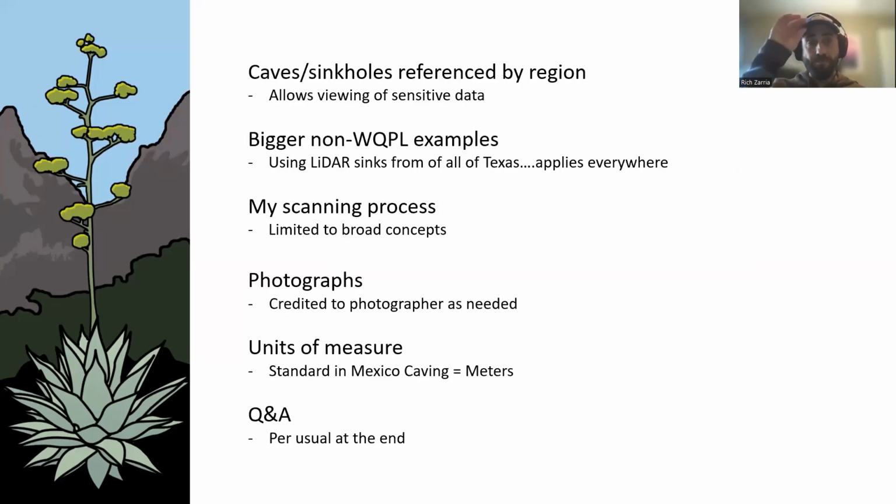So a little bit of housekeeping. The caves and sinkholes I'm going to show you, I'm going to reference them by region. This will allow me to show you sensitive things that you don't know are sensitive things, but are still really good examples of LiDAR stuff that I found. And so it's sanitized by anonymity. I told Kate earlier, I'm not going to show a whole ton of LiDAR examples from the WQPL. Our caves in Texas and Central Texas and the Austin recharge region are awesome, but their depressions that show up are often very small. They're not as cool to look at. So I'm going to be showing you things from all of Texas and bigger examples. So it's not just little dimple after little dimple.